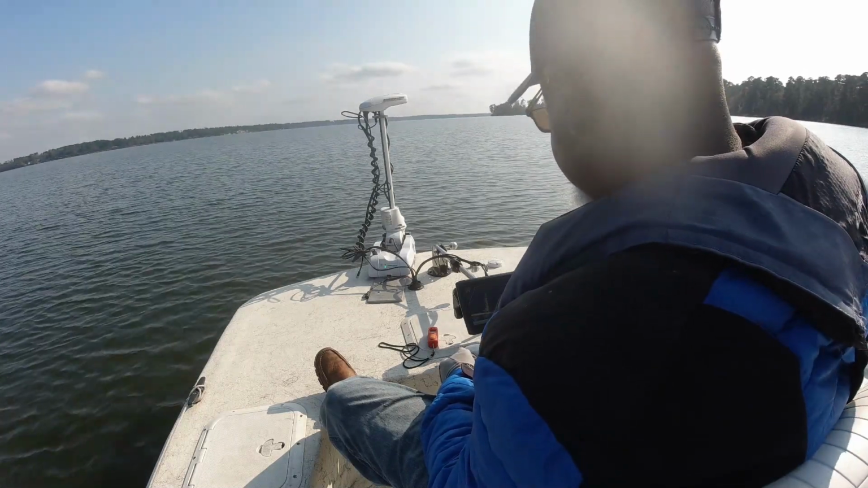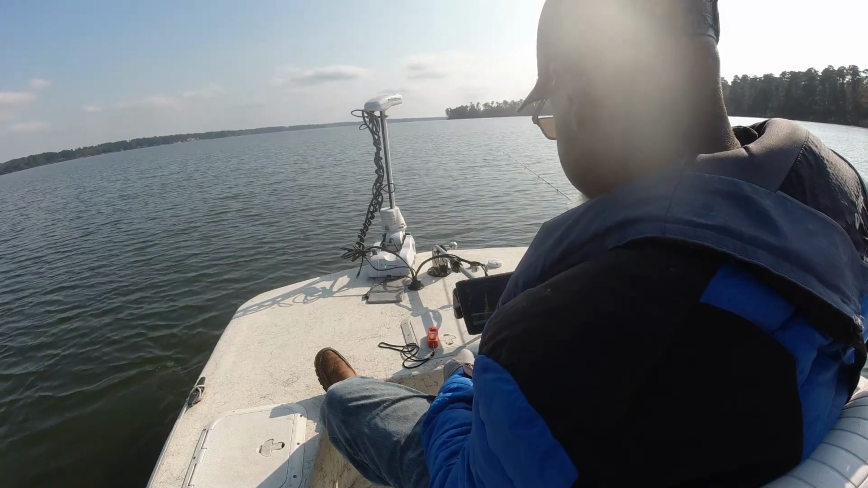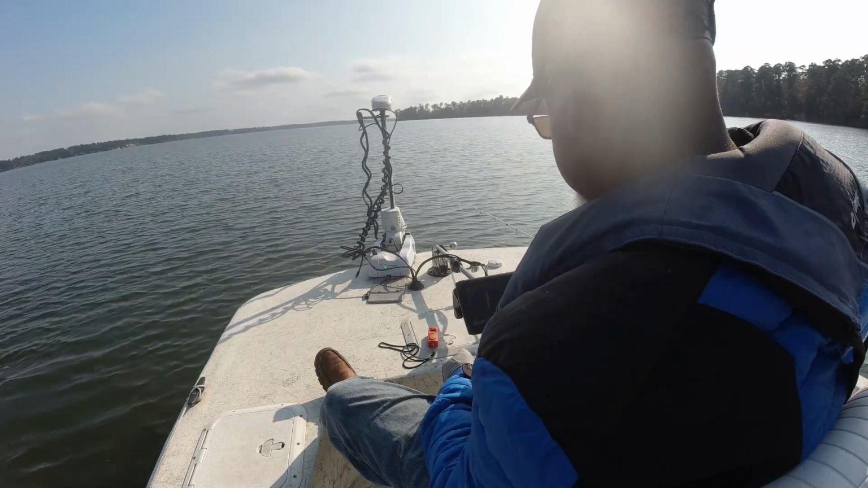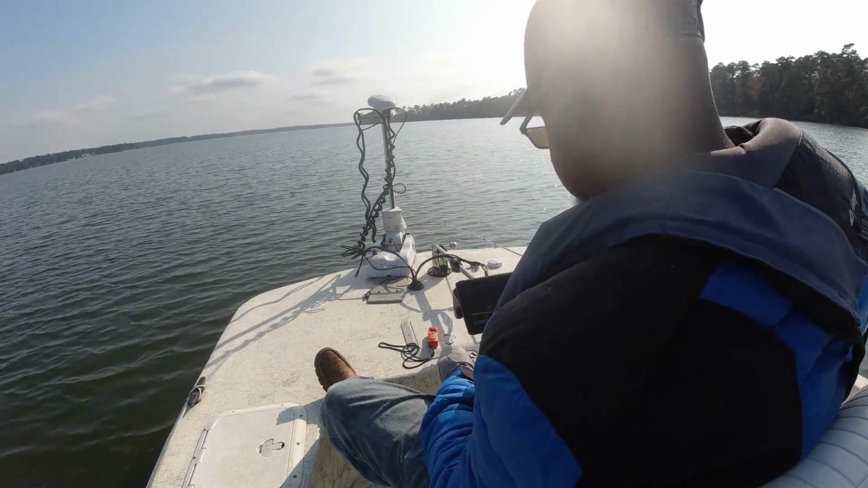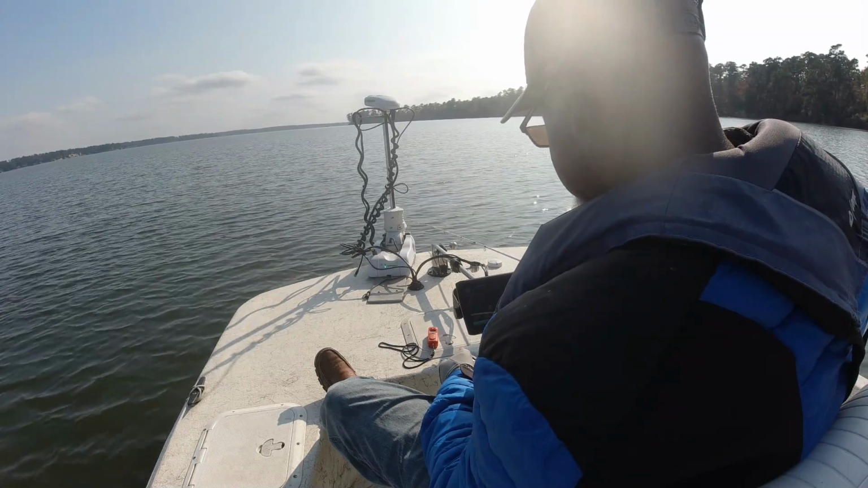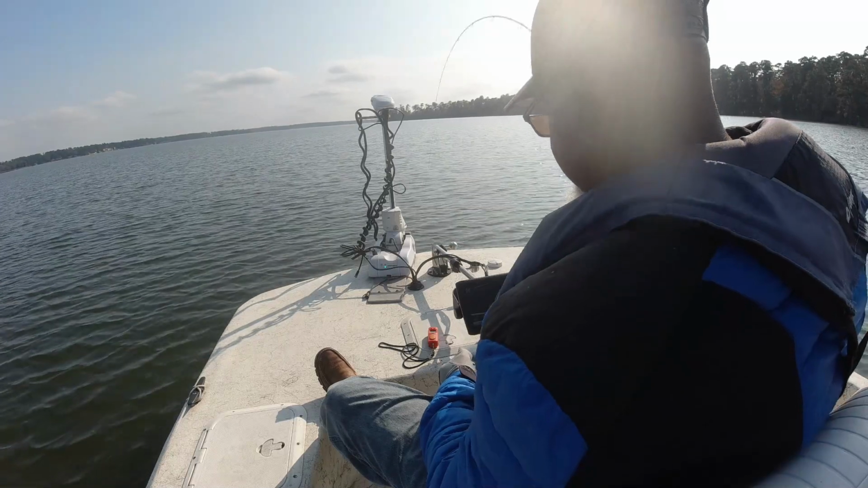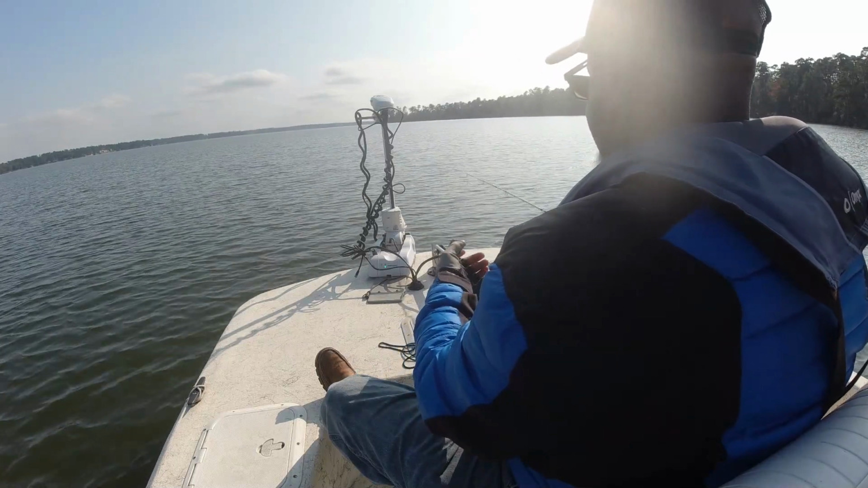Wind's starting to change directions. And these fish that's left seem like they on this tree asleep. The ones that do hit, starting to peck it.